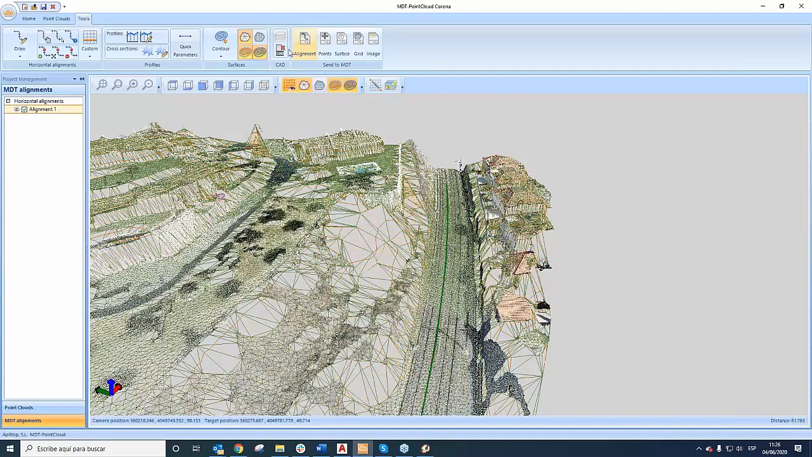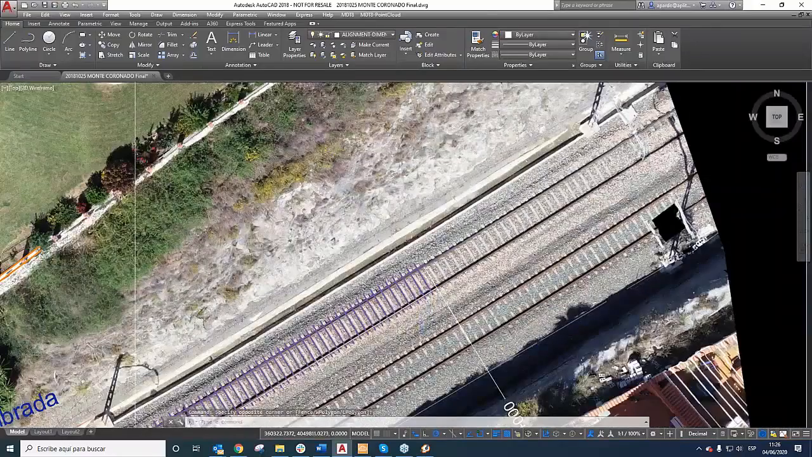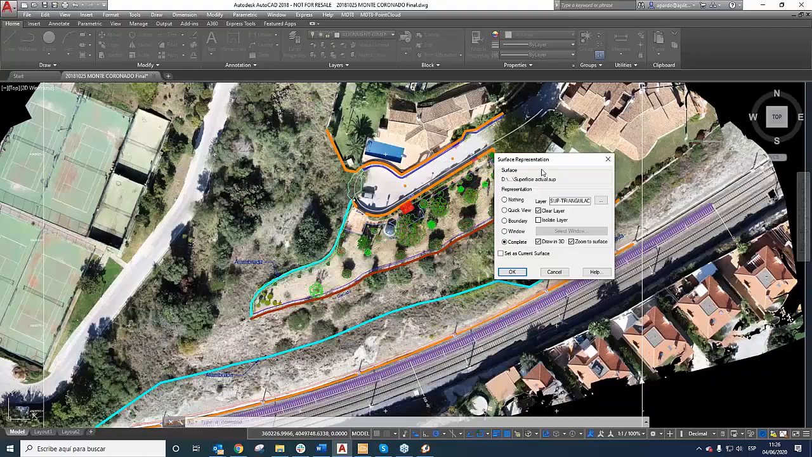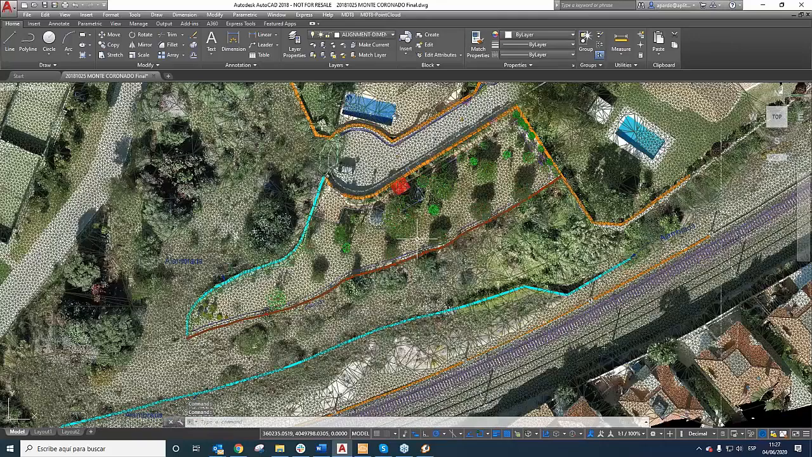It's something so easy like that. In that drawing, I'm going to send the information, the surface for example, to MDT. I'm going to open it, and the surface is exported directly, and I'm going to set it as the current surface in that drawing. And here it is. That is the surface from before.